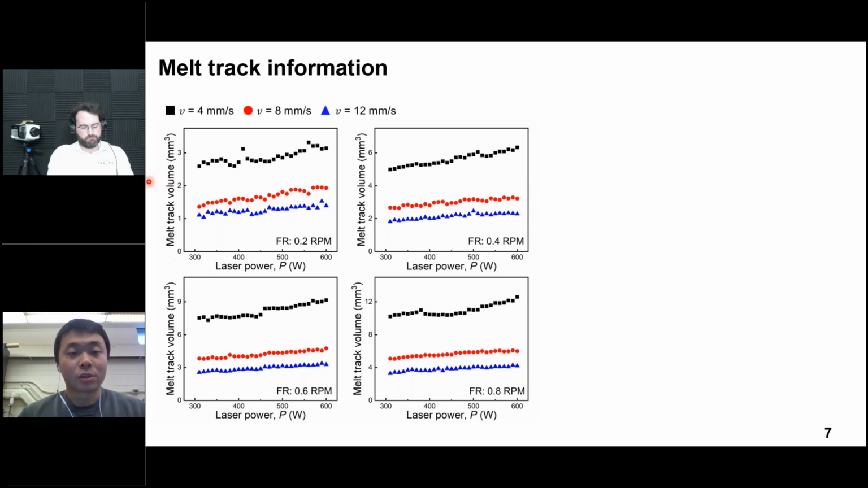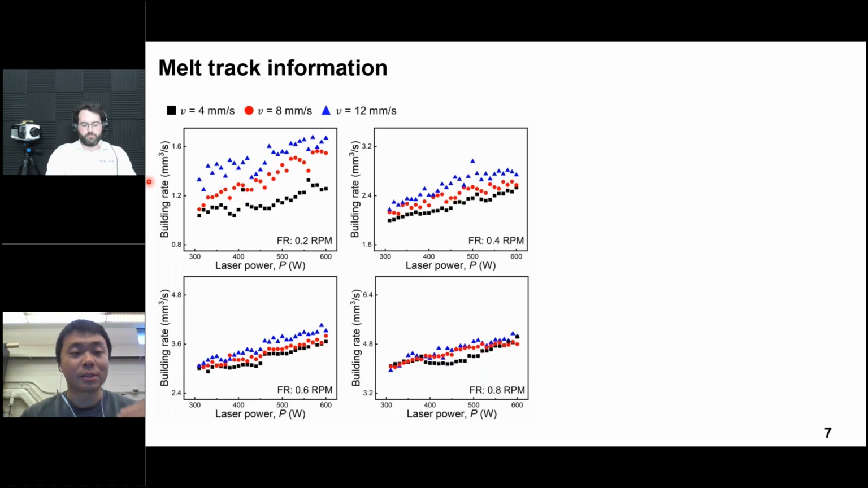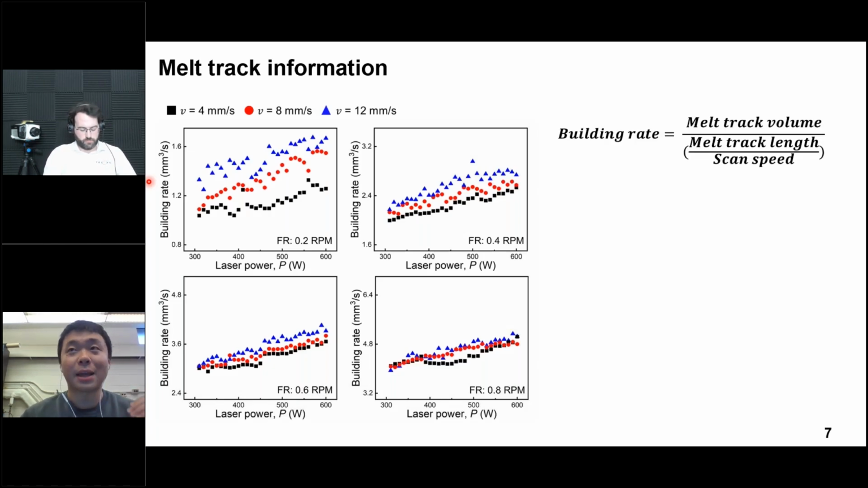After talking about the melting track volume, the next thing is that since all those melting tracks are printed at different scan speeds, we also calculate the different building rate under different processing parameters. The building rate is calculated by the melting track volume divided by the printing time. As we can see, everything has changed. When we have the lower scanning speed, we will have a higher building rate, and the influence of the laser power on the building rate became significant.